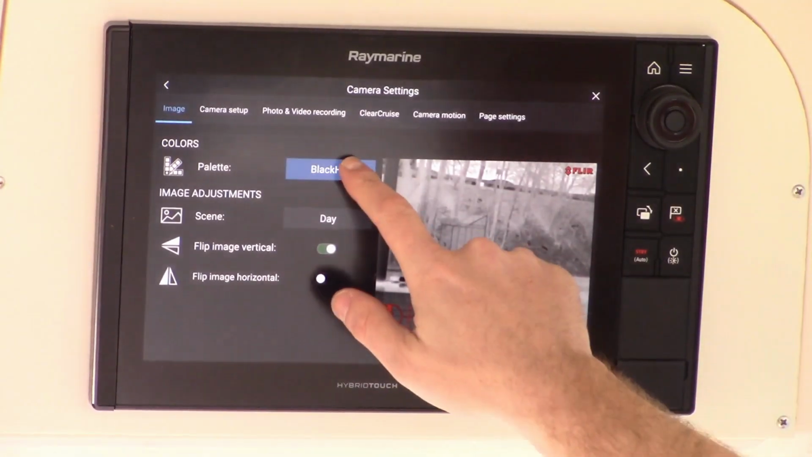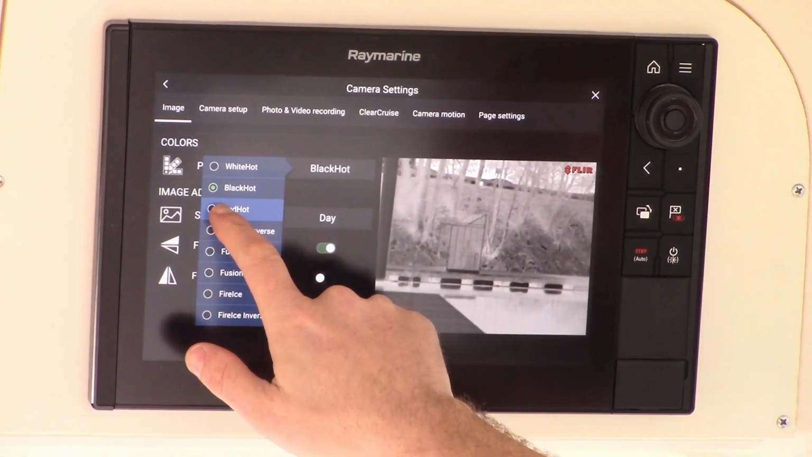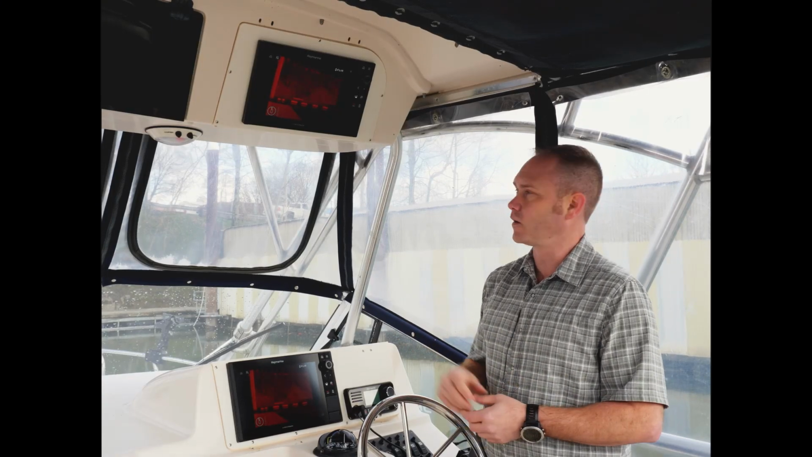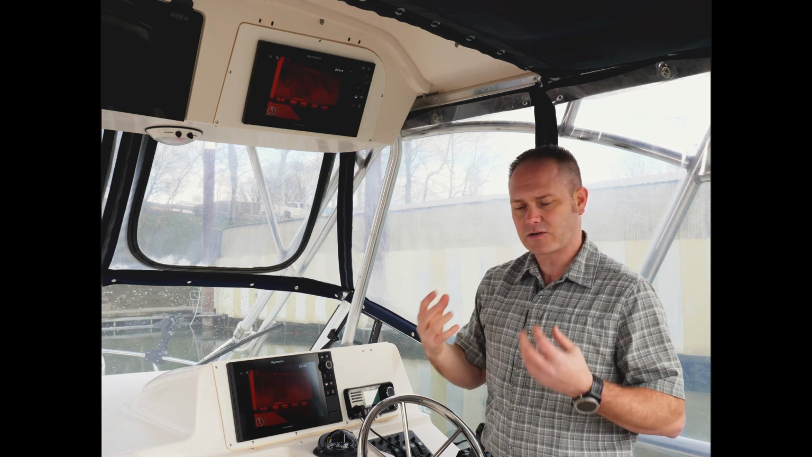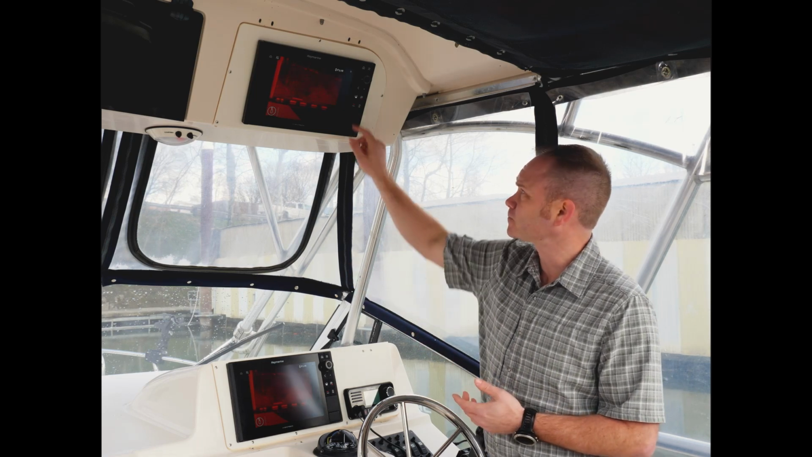We look at some of the other color palettes we have available. The red lens, so our red hot mode. This is really good if you're trying not to ruin your natural night vision. So at night, you can use this color palette and it's not going to damage your natural night vision from looking at bright lights or anything like that at night.